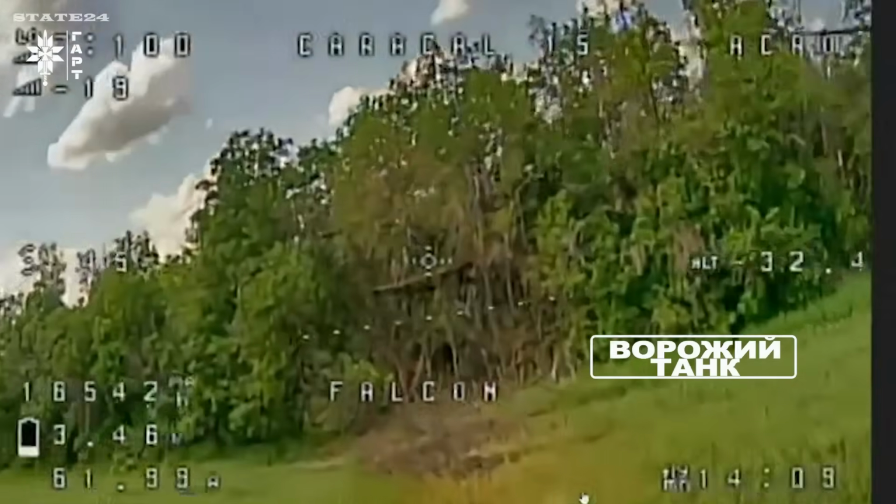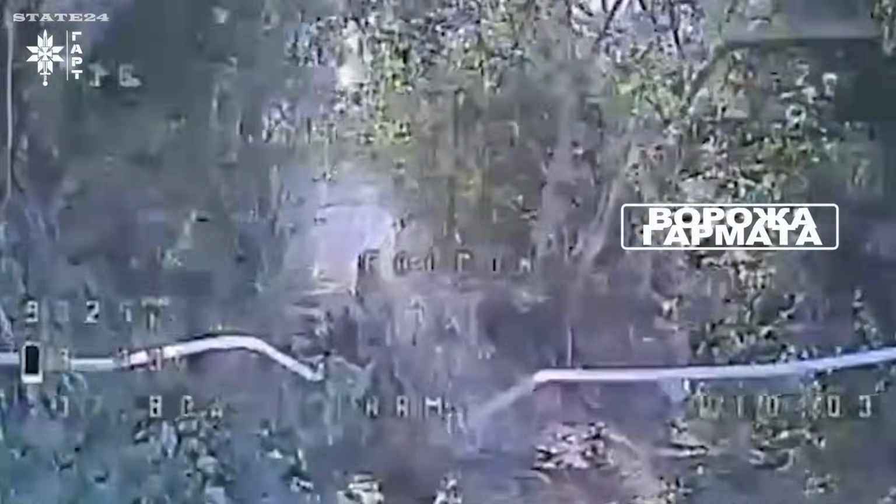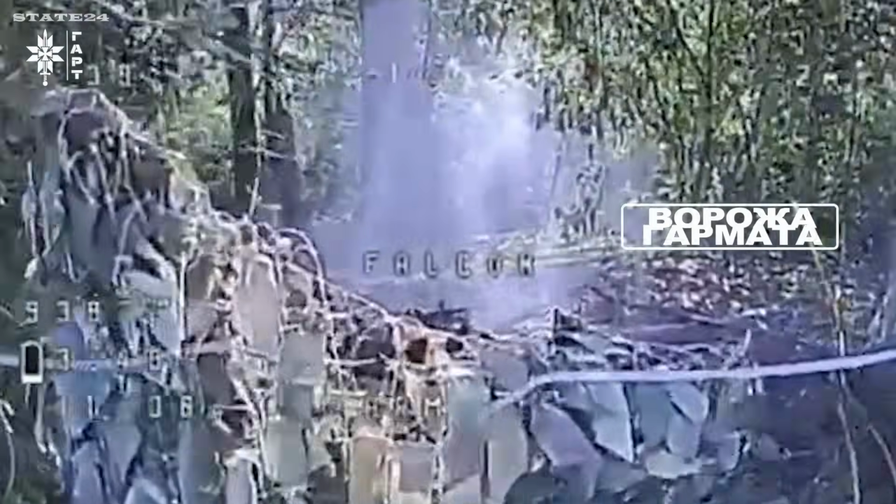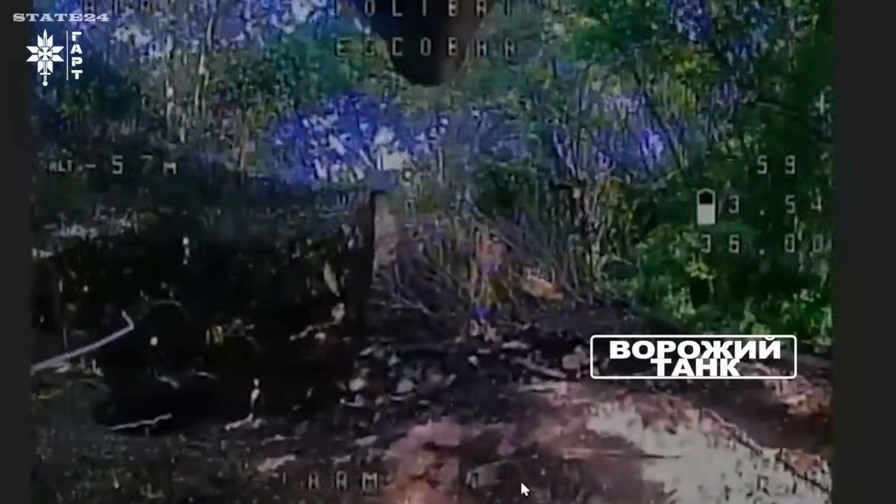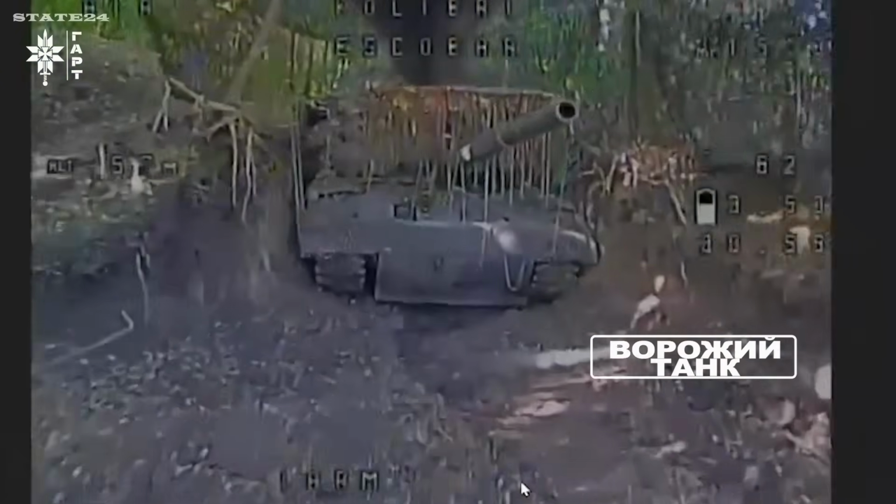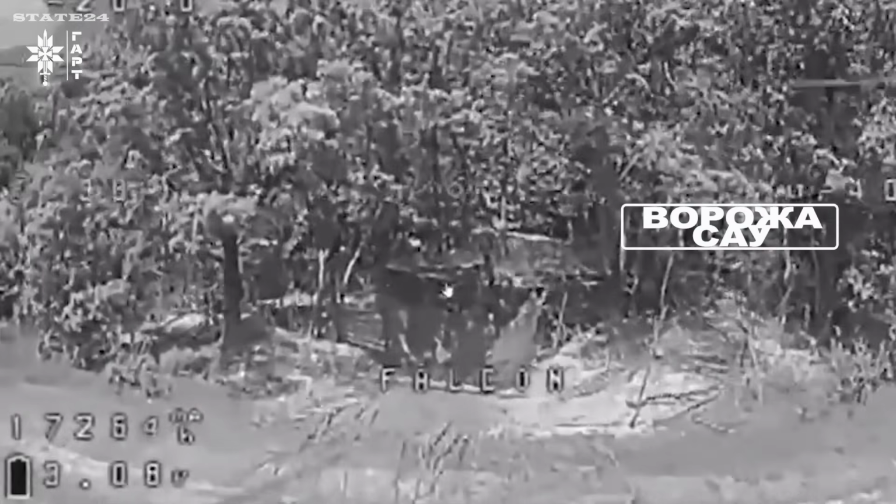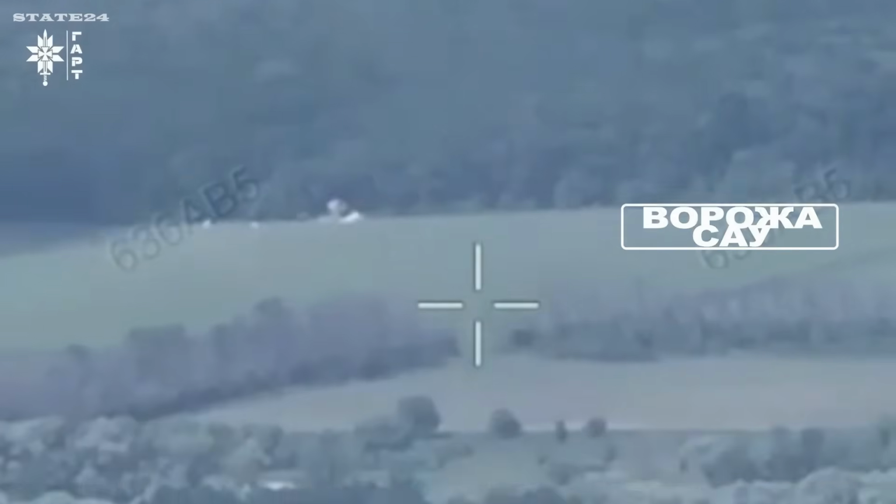Southern Slobozhanska direction. Ukraine's Hart Brigade drone operators locating heavy Russian equipment, 2 tanks, an artillery piece, a self-propelled artillery system. All identified, all struck from the air. Every vehicle taken out removes fire support Russian infantry was counting on. No tanks, no artillery cover. Any assault planned around this equipment falls apart before it starts.